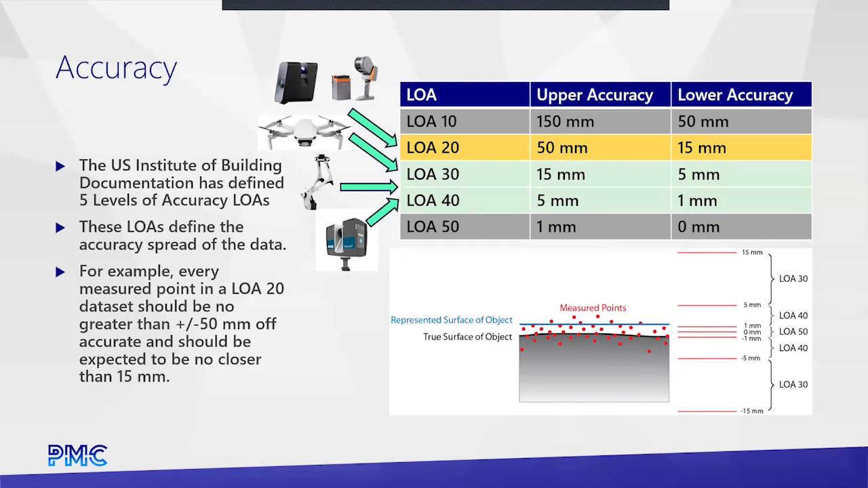If we look at the other ones, LOA 40 is going to be the land of those traditional fixed laser scanners. They're really the only thing out there today that's going to deliver that accuracy of data, and that's only when they're used correctly and the registration is done correctly.